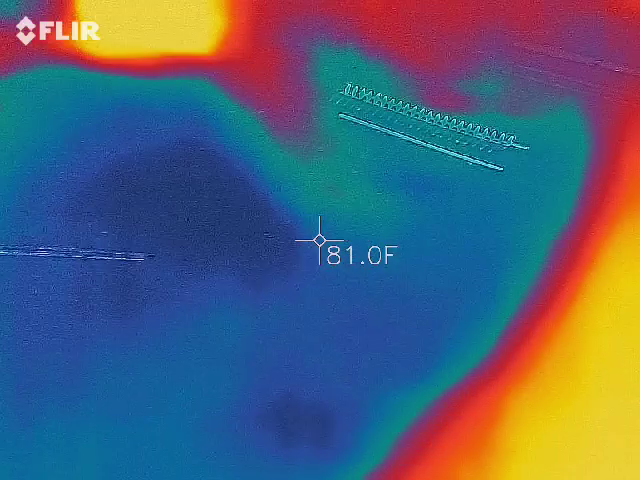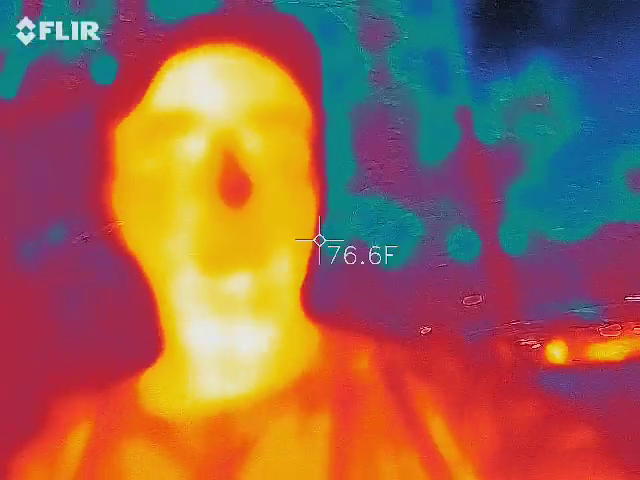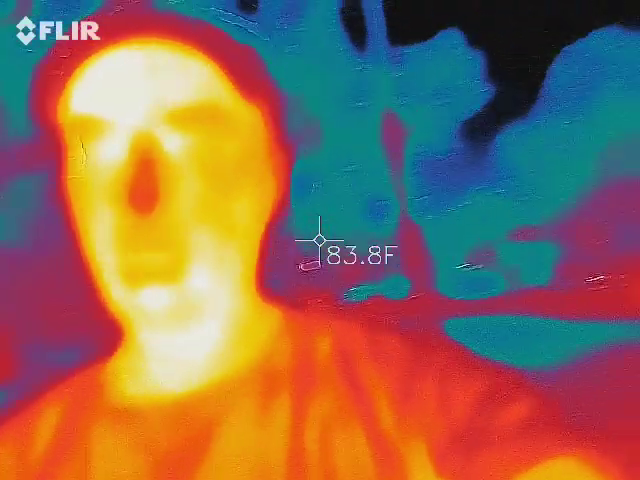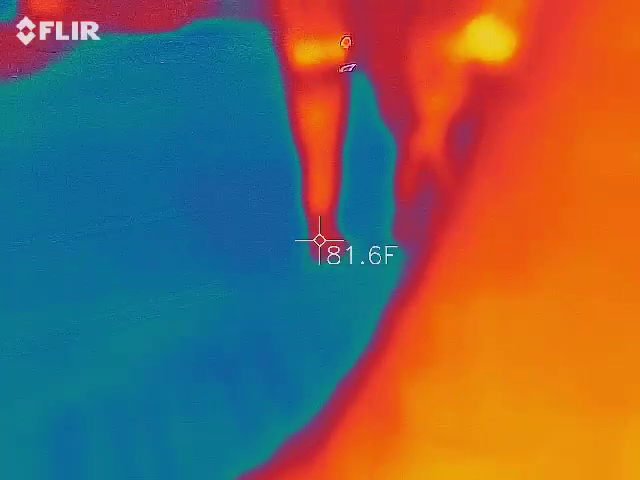Perfect. Make sure I'm not going to become a ghost. Can you guys all see me in that camera? I'm orange, red, and yellow, and everything around me is black or blue.